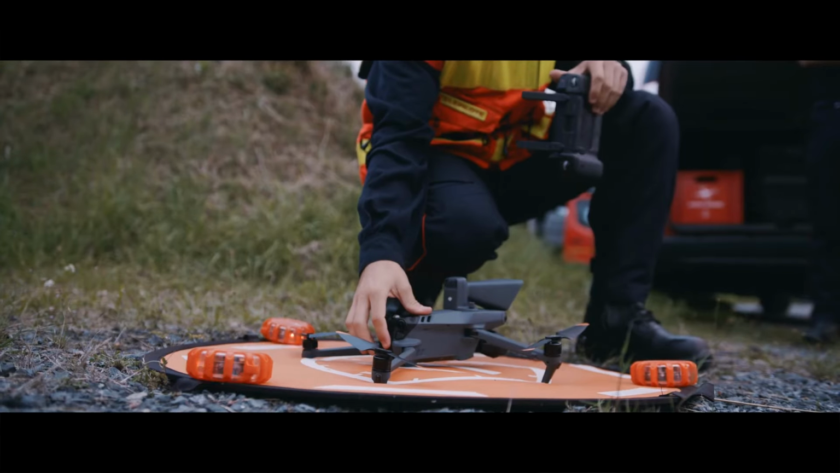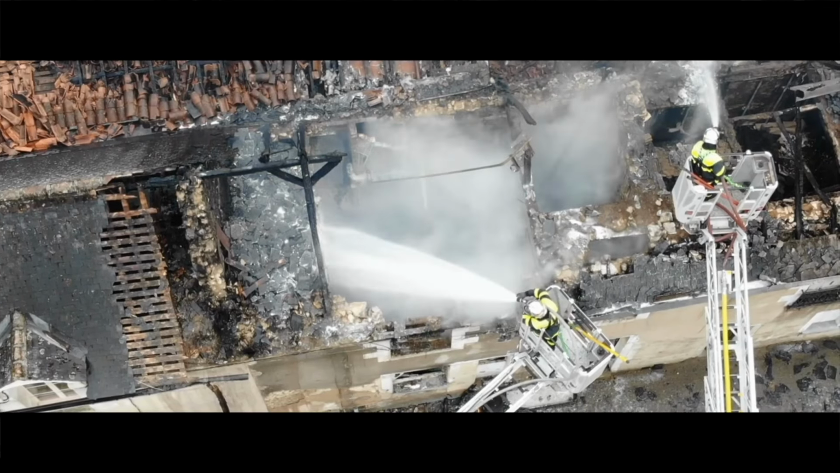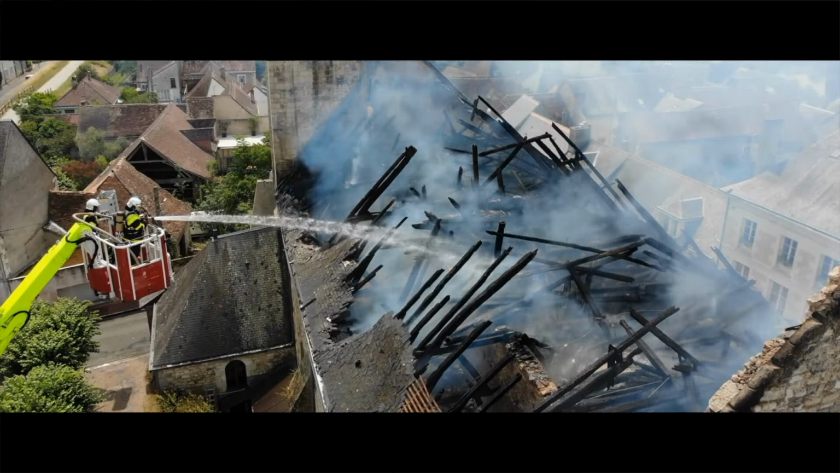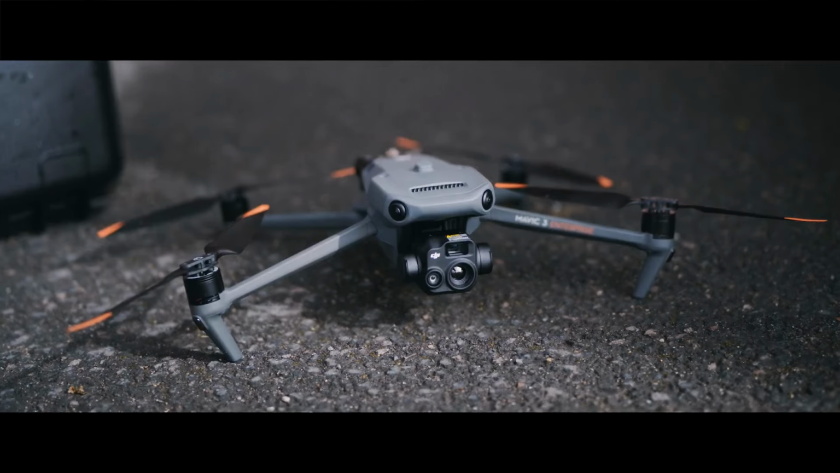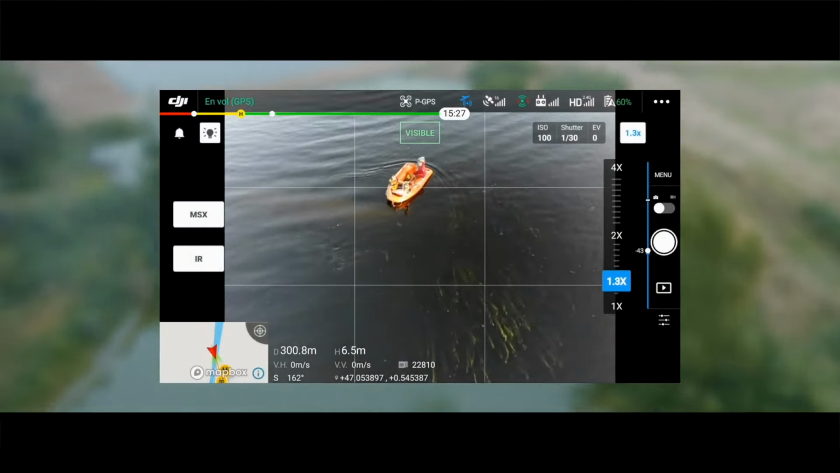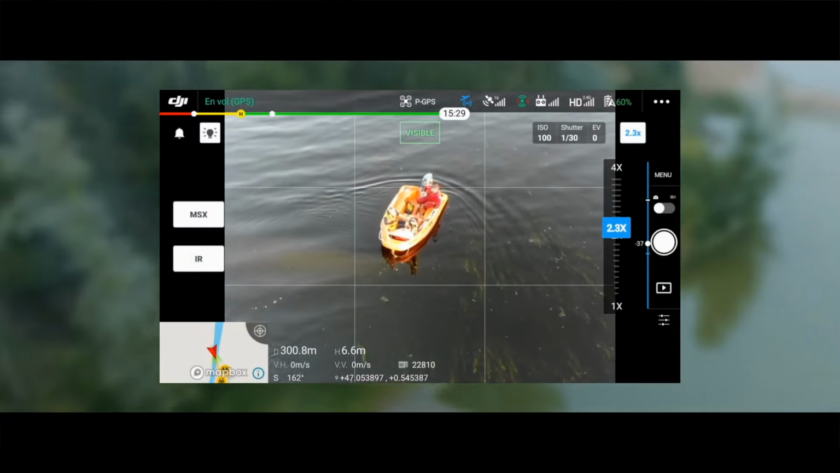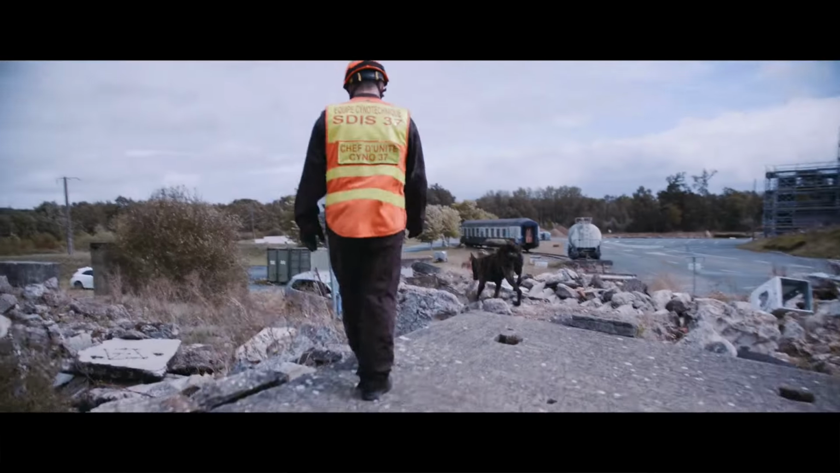The drone support experiment within SDIS 37 began in June 2020, initially for missions related to firefighting. The idea was to assess the effectiveness of the firefighting nozzles that were in place. Are the nozzles effective on hotspots? Are they well directed by the ground teams? Quickly, the drone proved its effectiveness in terms of command chain, both in firefighting operations and in reconnaissance and the search for missing or lost persons.